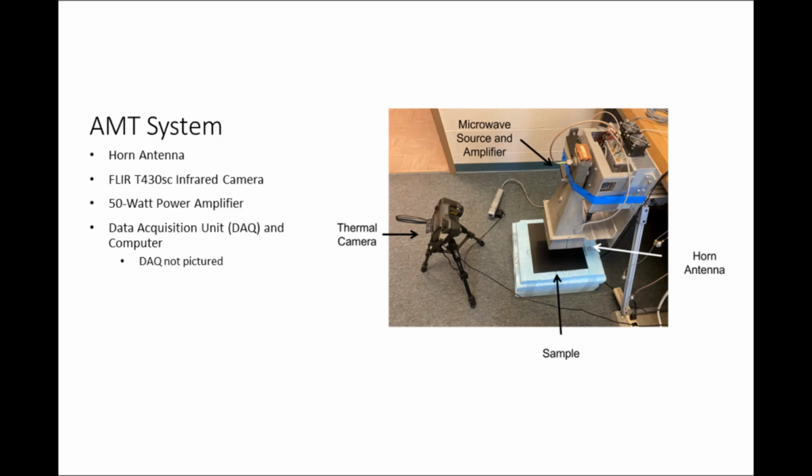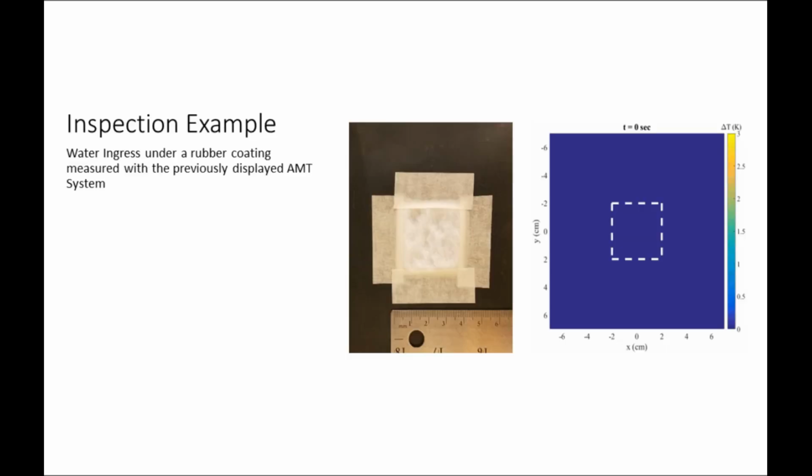The lab I borrowed this camera from was nice enough to set up this simple example that could be shared. The work they were currently doing couldn't be shared, but here we show the camera and the sample, and we have a 50-watt microwave transmitter, which is providing the heating source. And for this example, there is a small amount of water that has gotten under a rubber membrane, which is taped down here. And we've got a video of the results.